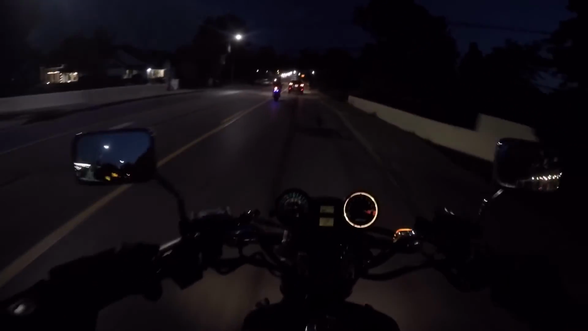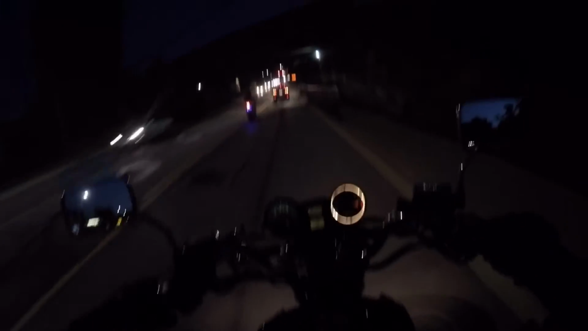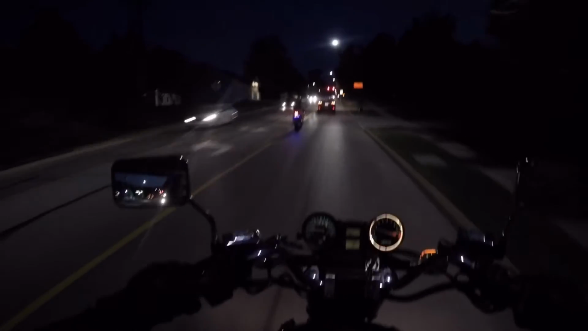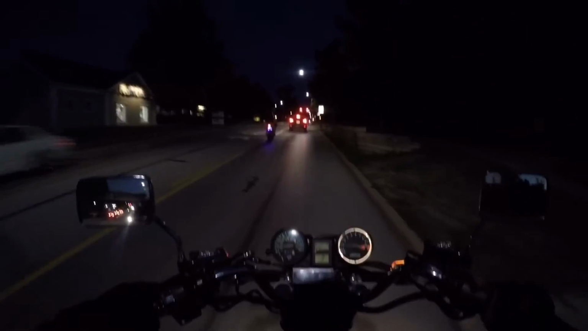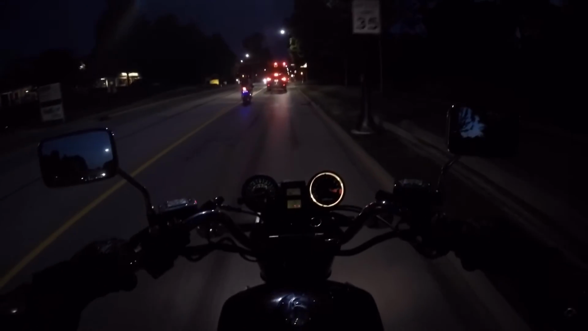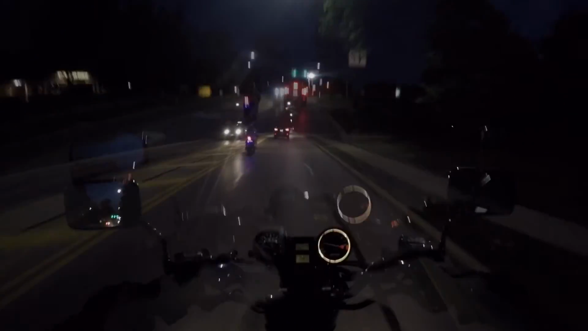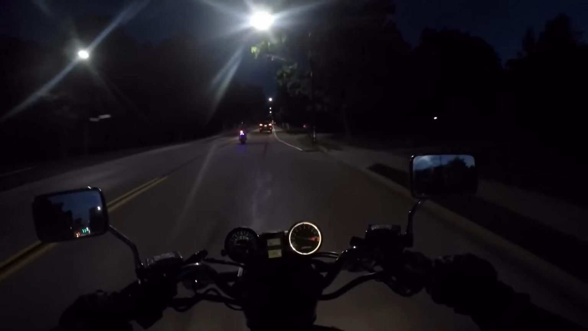Maybe we'll ride with this dude here on his SV, an SV S, second gen model. Looks like probably a 05, 06. Let's be friendly. Always wanted an SV. A friend of mine had one. Rode it twice, I think.